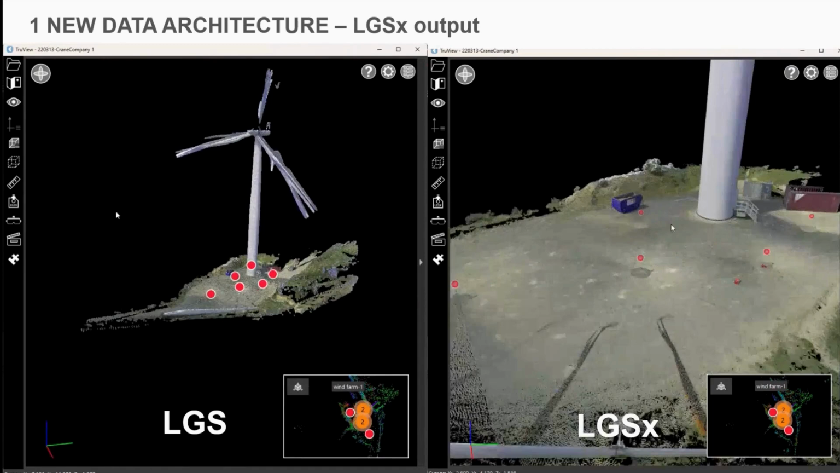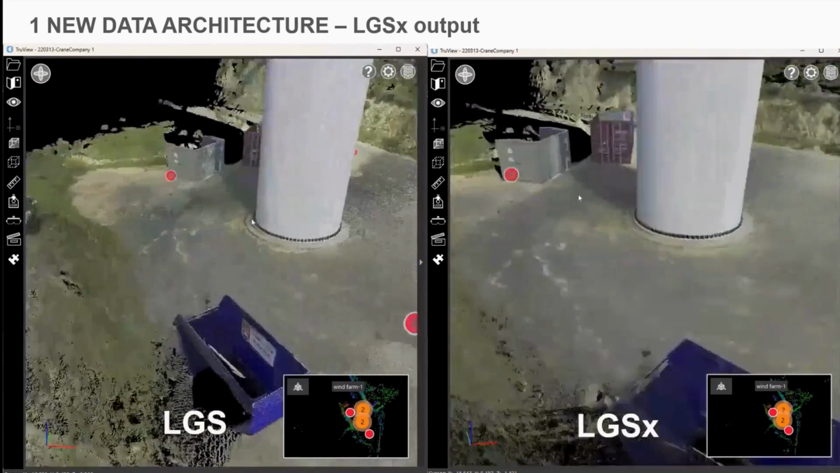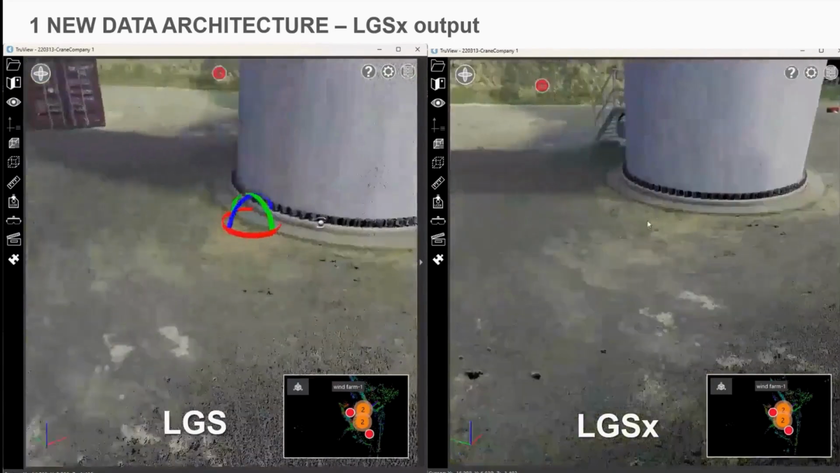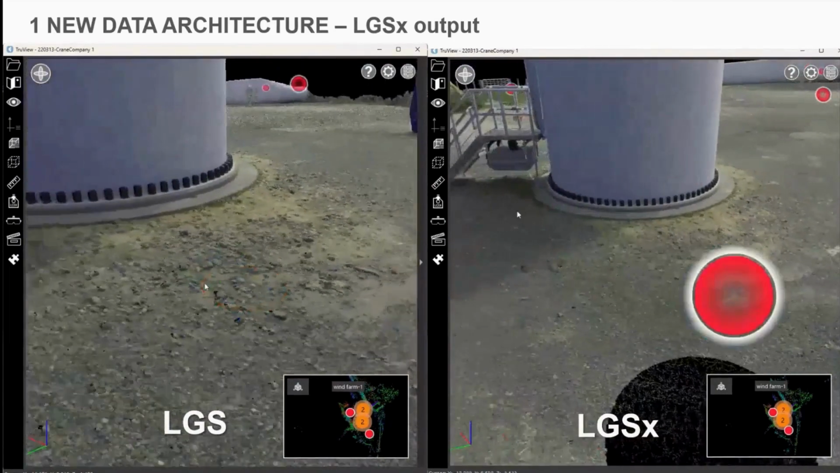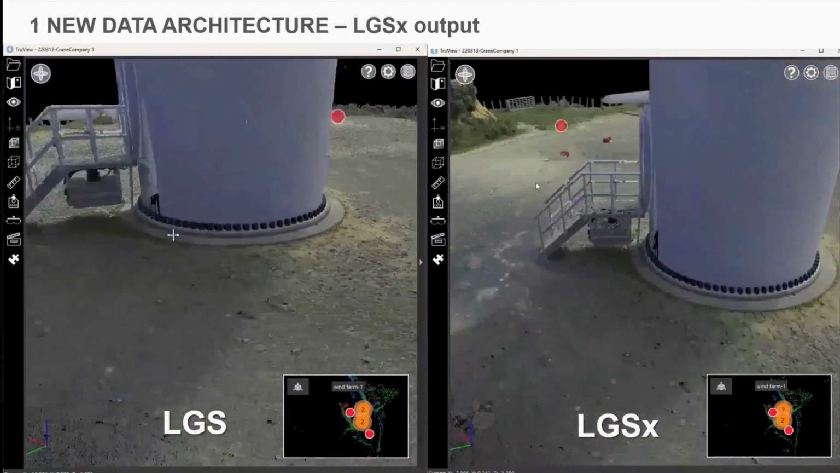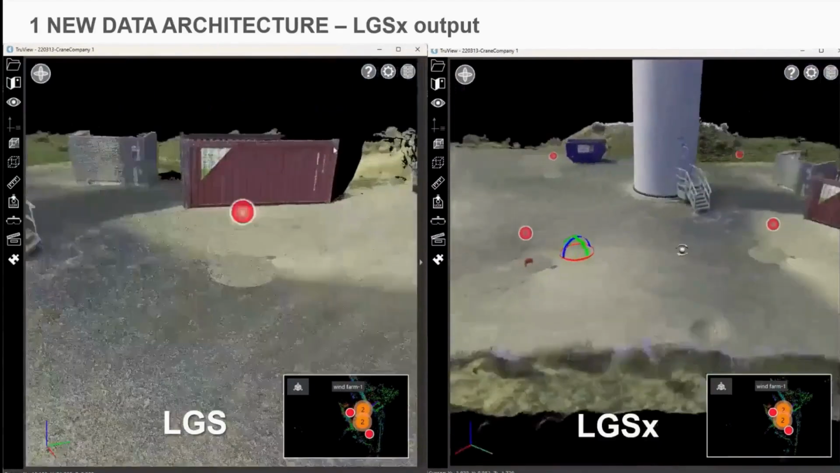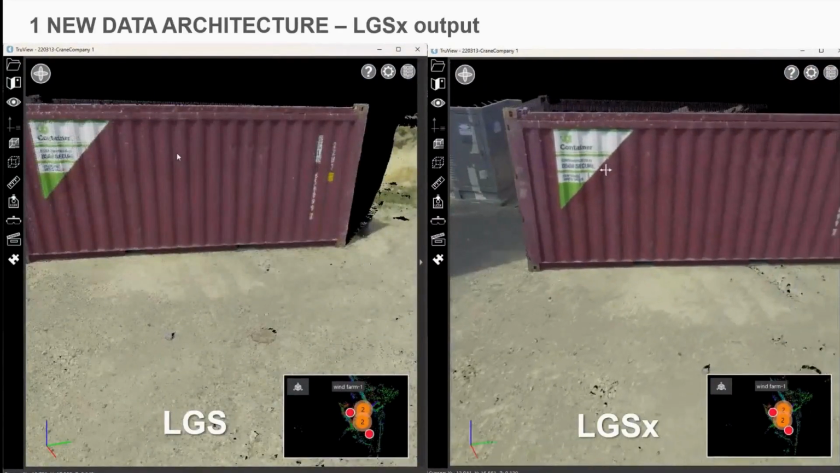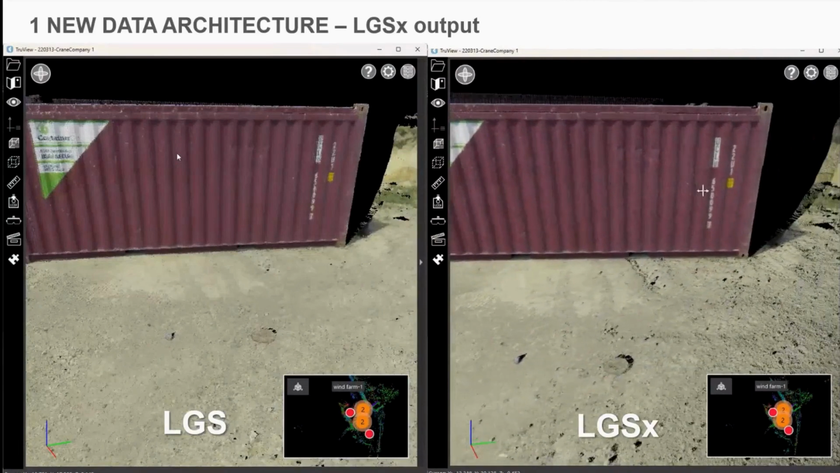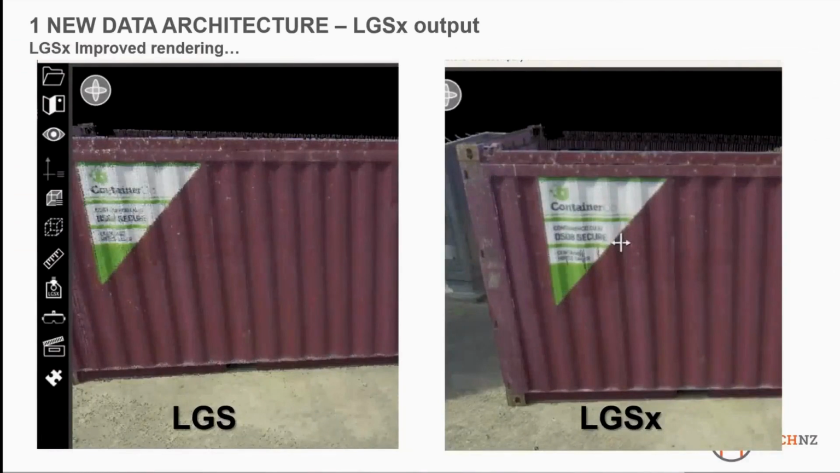As you zoom in, you can kind of see the ground points. They're a lot more smooth on the right-hand side with the LGSx file. It's a lot more visually appealing there. And then if we look at this container at the back, you can make out the text on the right-hand side a lot better than you can on the left-hand side. So it's definitely improved that rendering experience.